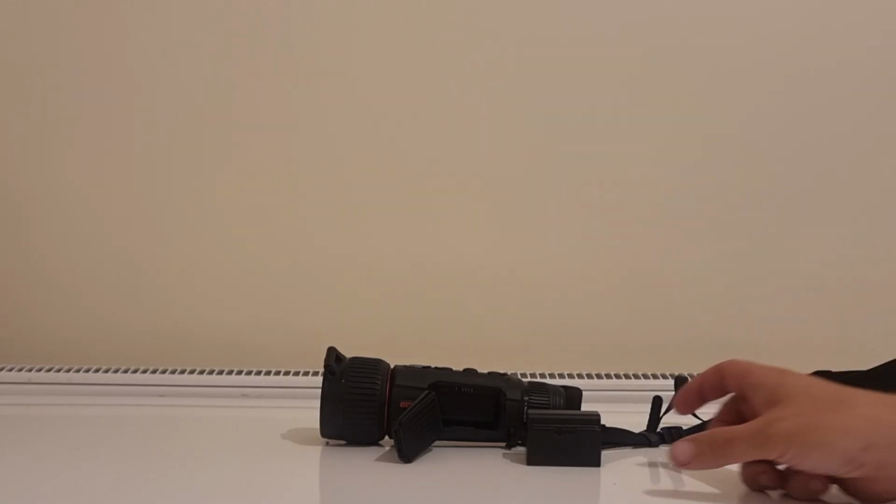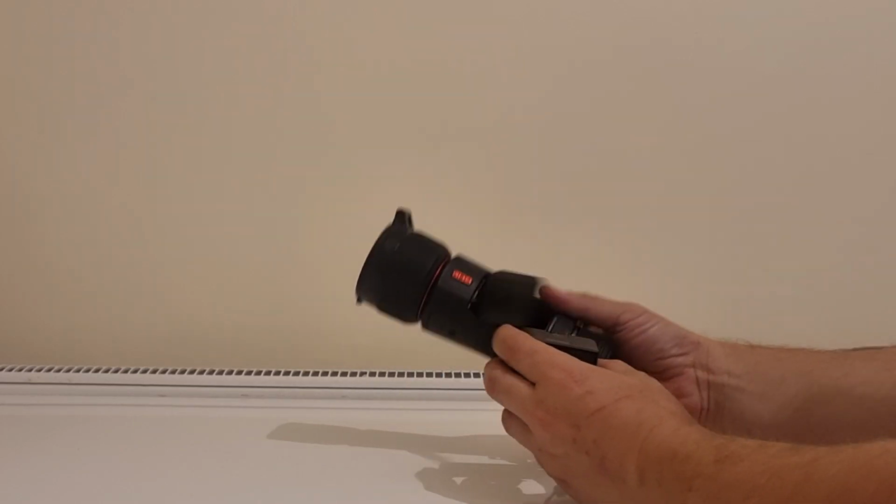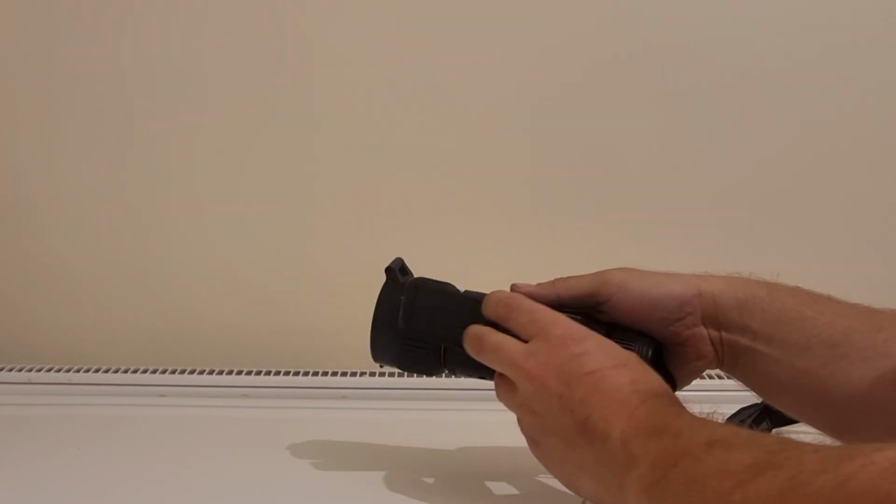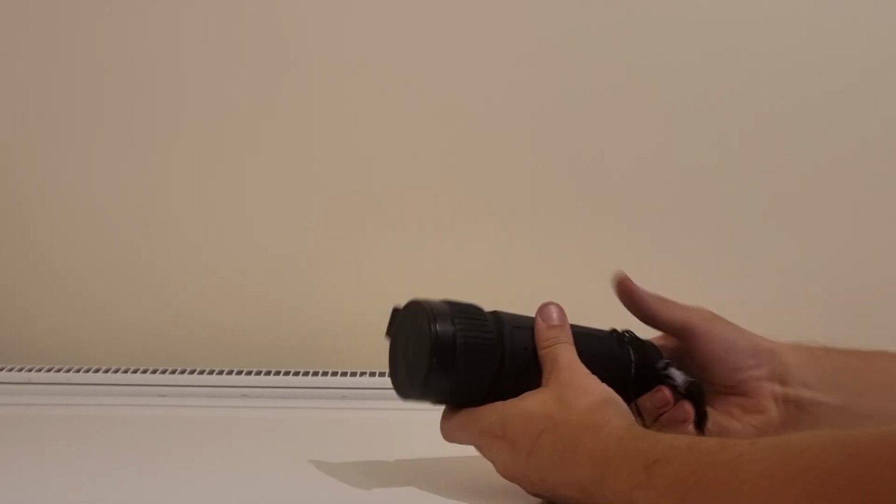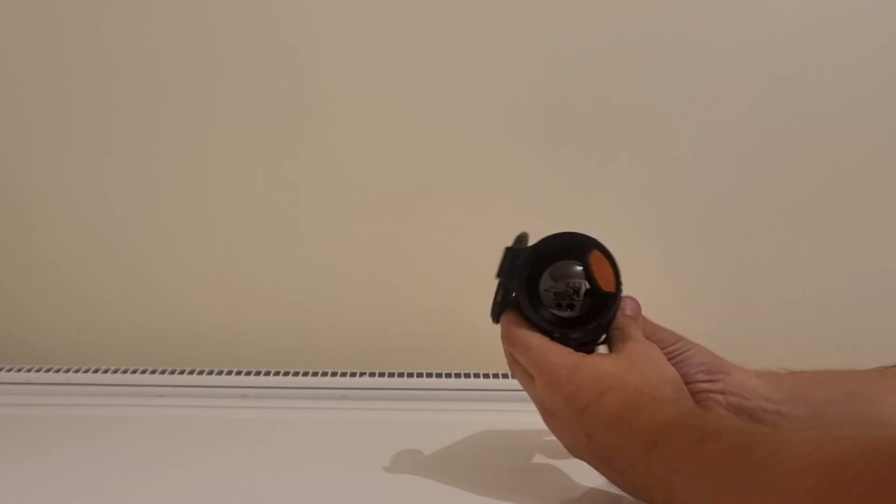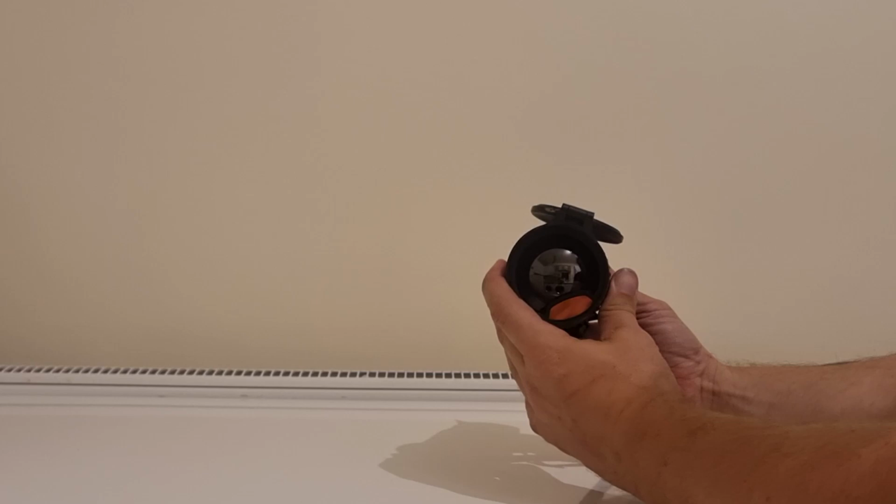The P.P.P.C spotter is the best I have ever used. It comes with 2 batteries. One battery will last all night, but for peace of mind you can take the other one out with you. It also comes with a flip-up cap, a built-in rangefinder, a big lens and a very smooth focusing ring.